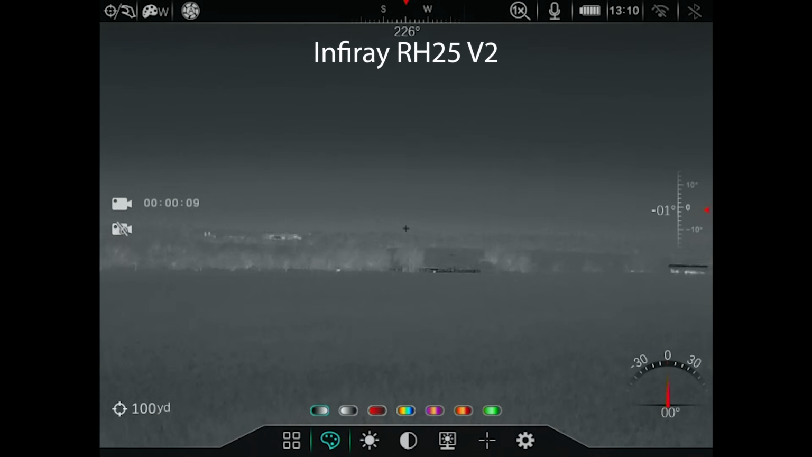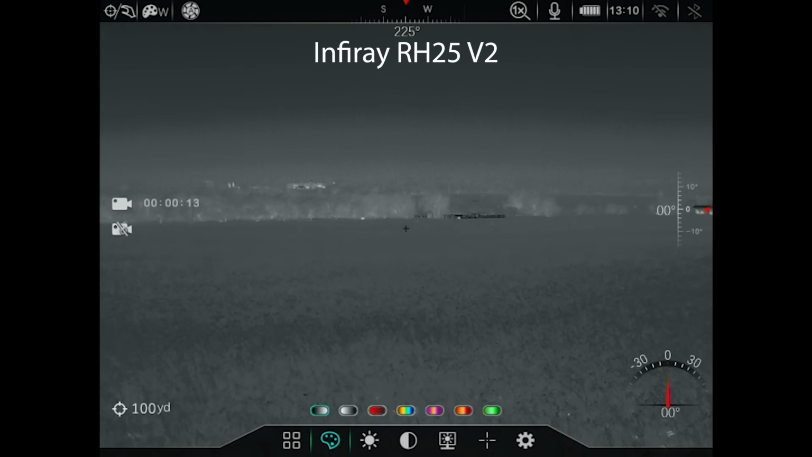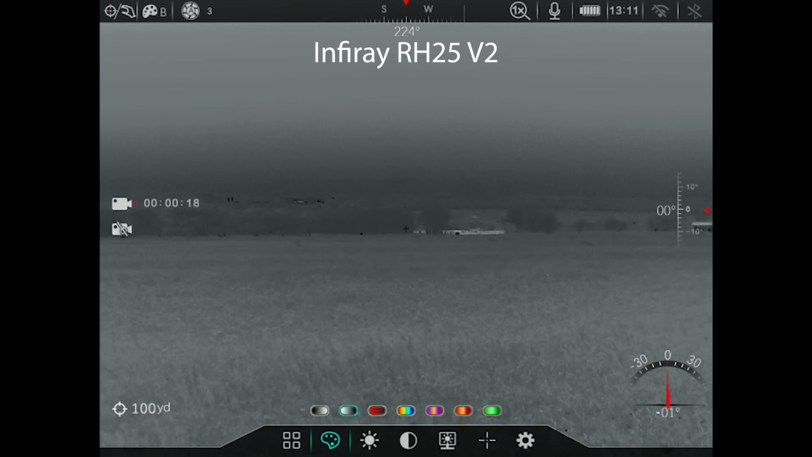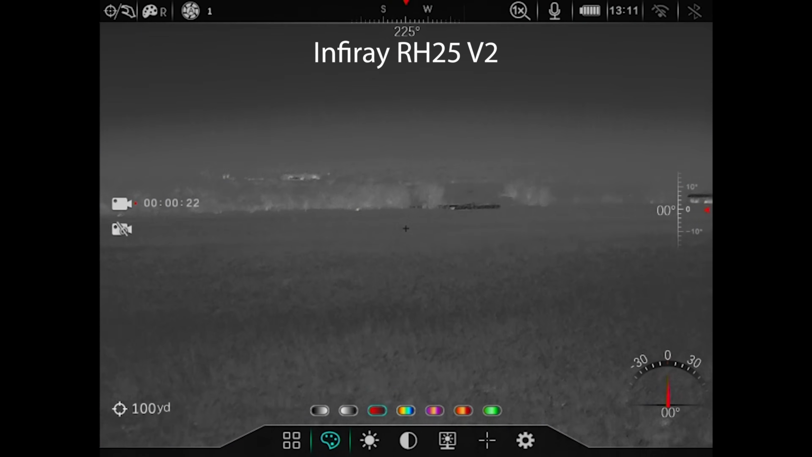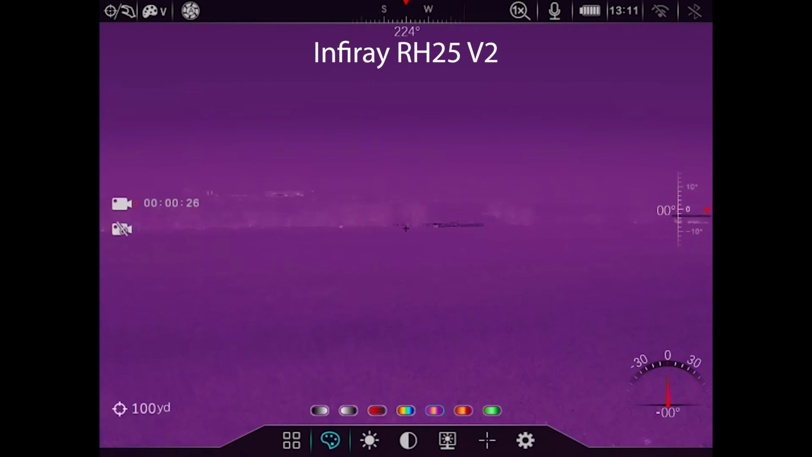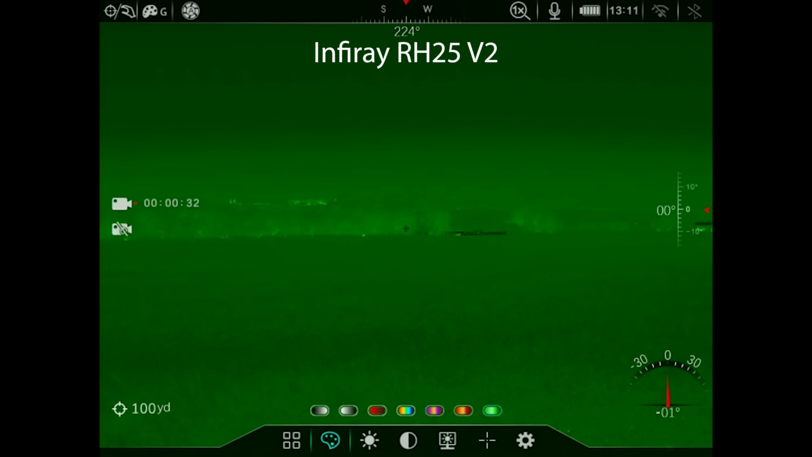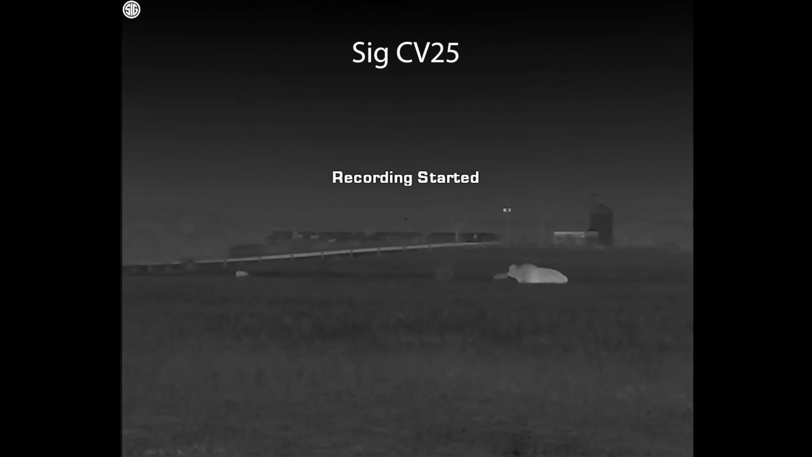And when panning over to the cows that you can kind of see there where the tree line is, those are at 900 yards from where I'm recording, and the RH25V2 did not have any difficulty in being able to see them. As I toggle through different color palettes, some are more useful at far range, so just keep that in mind when you are playing with these devices. Figure out what works at the intended ranges you want to use them at. But all of these were much more visible to the user's eye than this footage conveys.